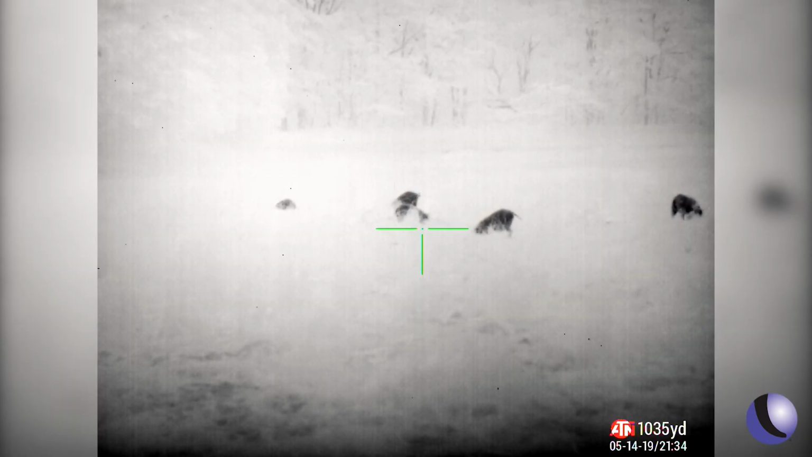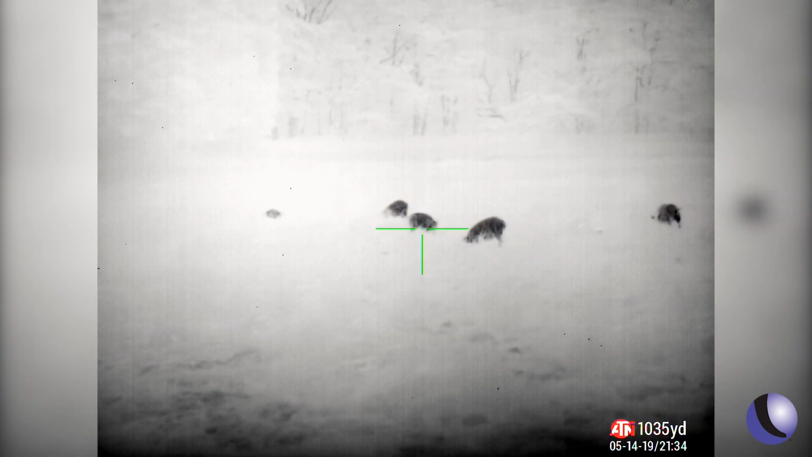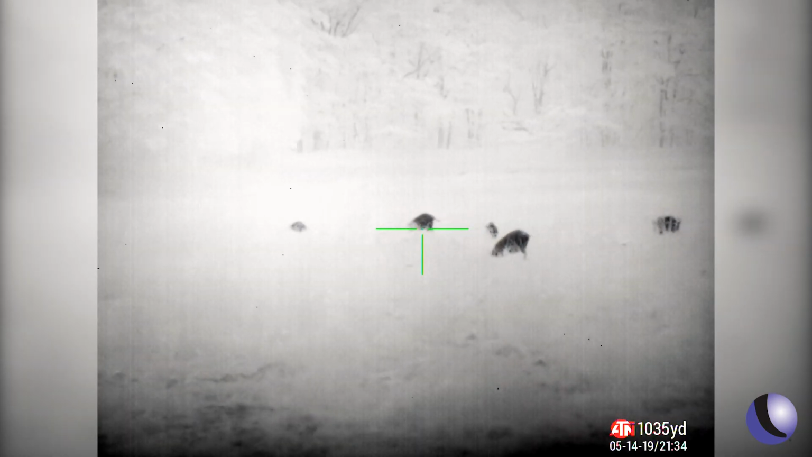Watch your swing. I'm taking the right middle. All right, are you ready? On 1, 3, 2, 1.